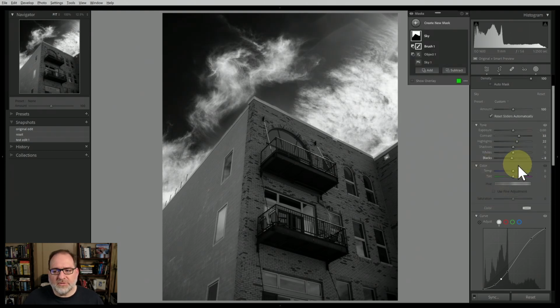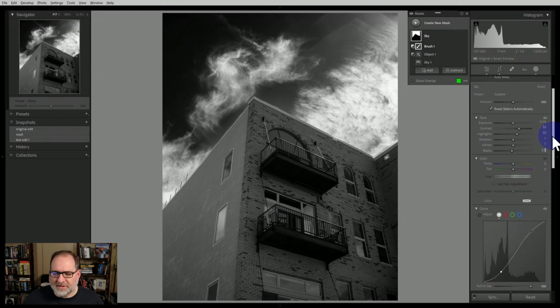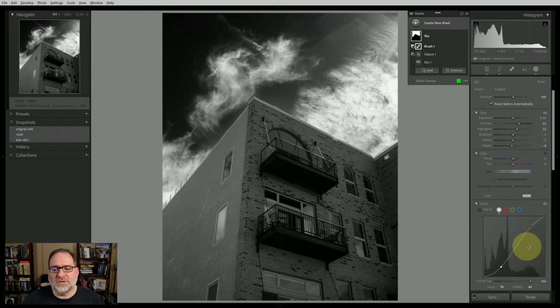These will be similar to the adjustments that you're making down in the curve, but you're going to have much more precise control in the curve area. I tend to do a combination of both. Okay, so this has the left side of the sky looking pretty good, kind of where I want it.